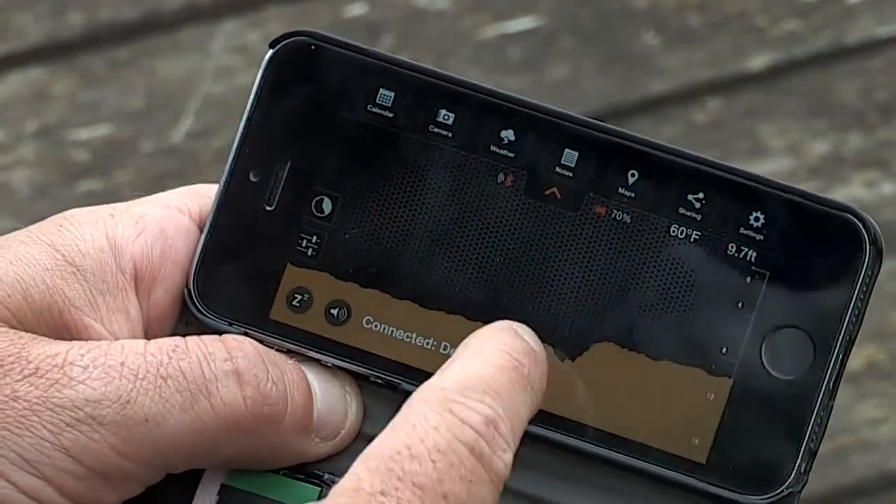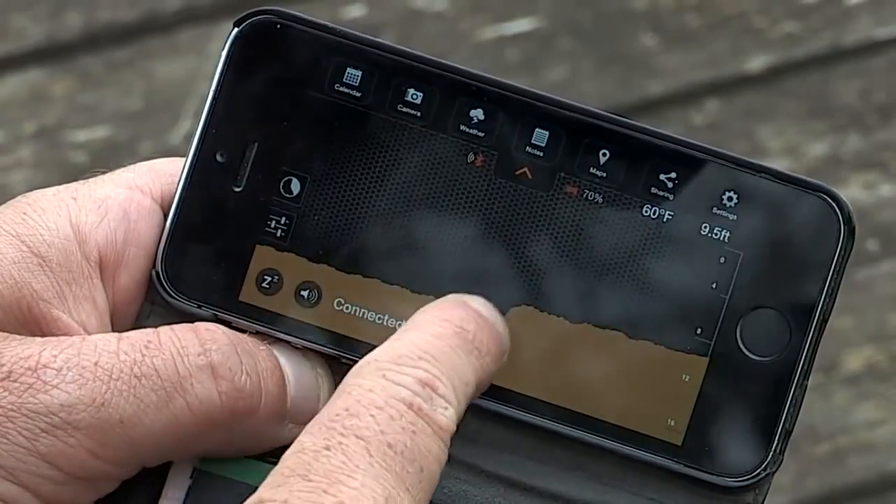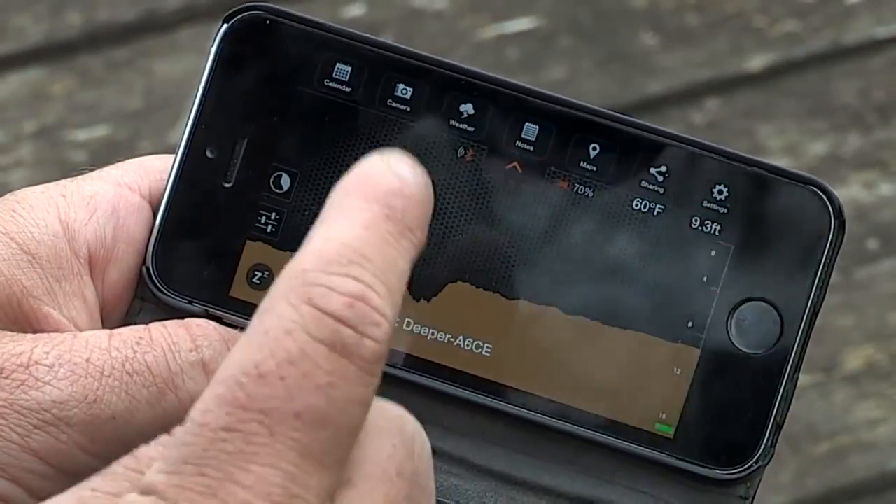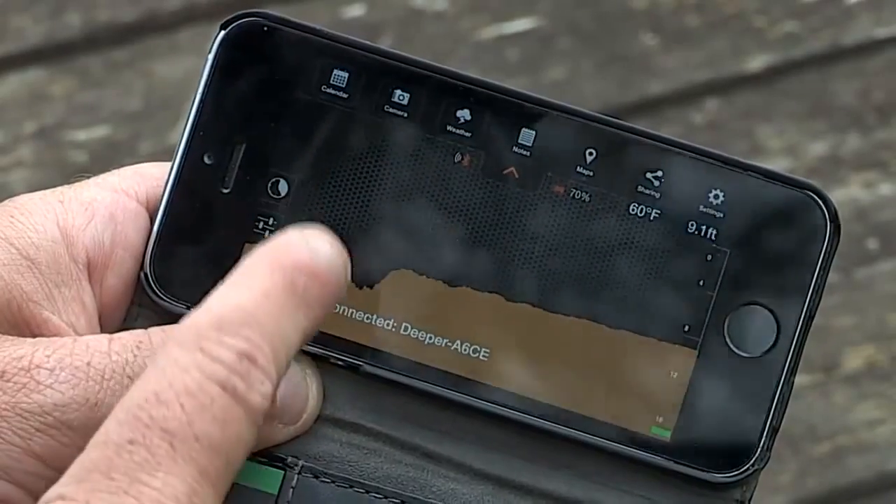Right, now this is interesting. Look at that bit of structure there. It's showing there's no fish at the moment, but that's a real bit of structure there. It shoots up from 12 foot, goes to 9.5 foot, and I'm sure there's going to be fish there. I'm going to put a few baits there. I've noted that, I know exactly where it is.